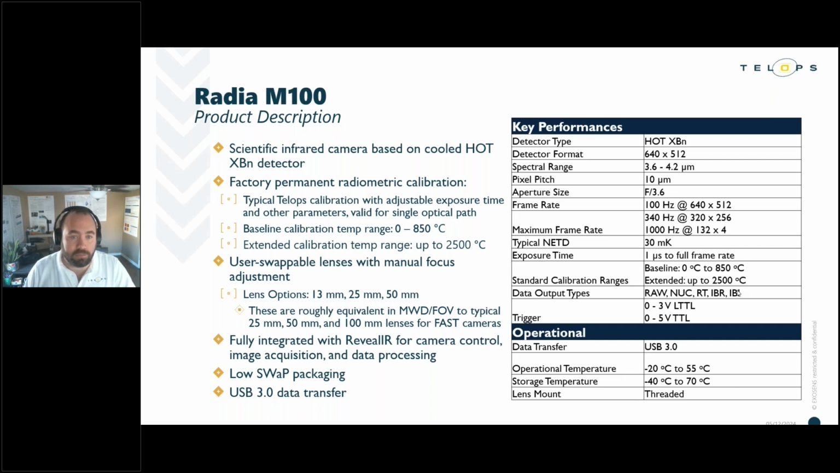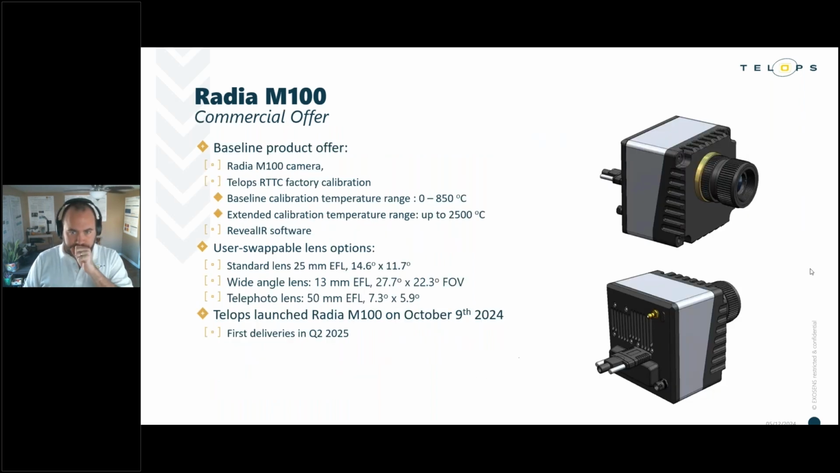The M100 is also completely integrated into RevealIR for camera control and image capture. And for the first time, we've implemented a USB 3.0 data transfer link for easy connection to consumer-grade laptops without having to put Camera Link acquisition cards in there or anything like that. On the commercial side, the baseline product offer includes the Radia M100, Telops radiometric factory calibration, and RevealIR acquisition and control software.